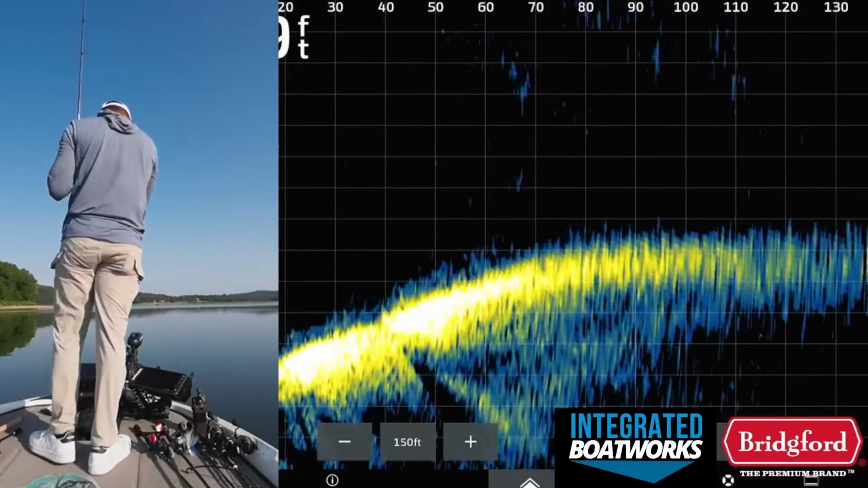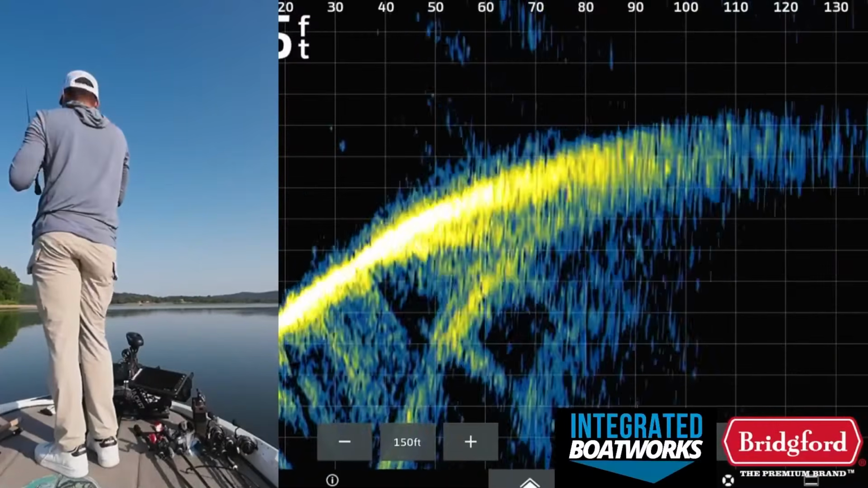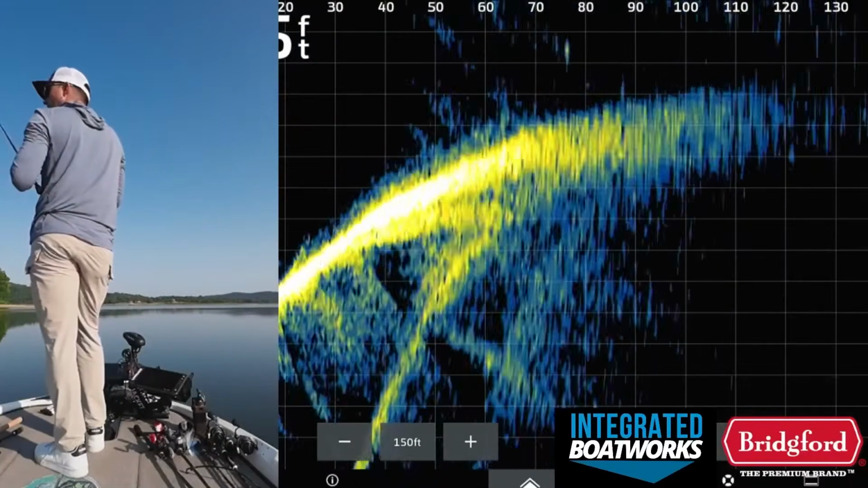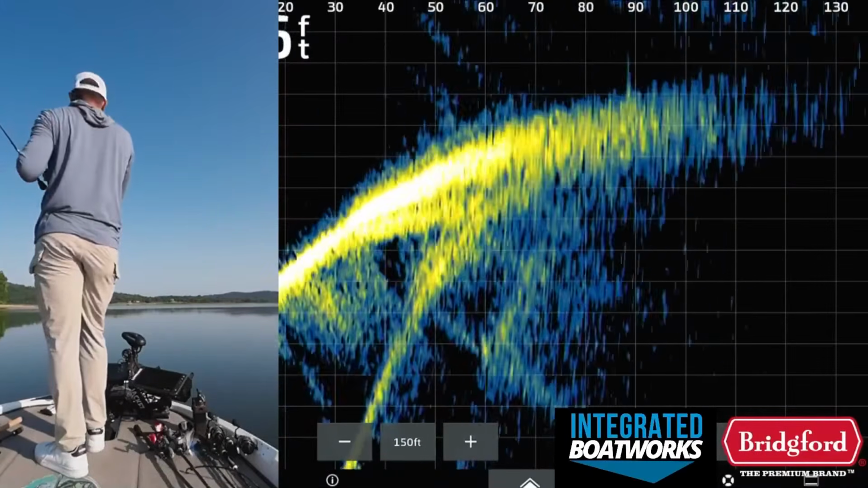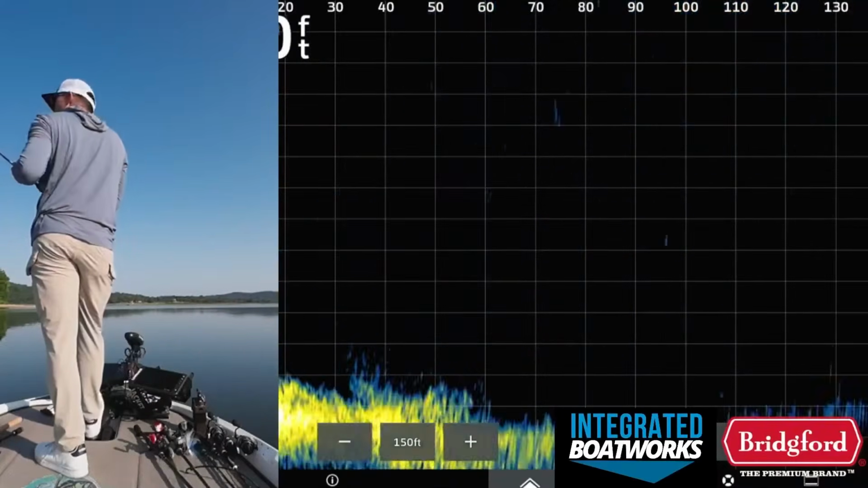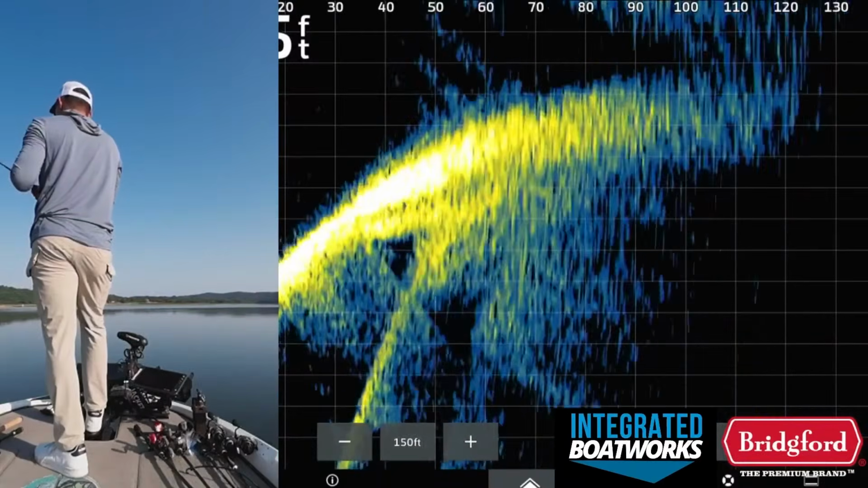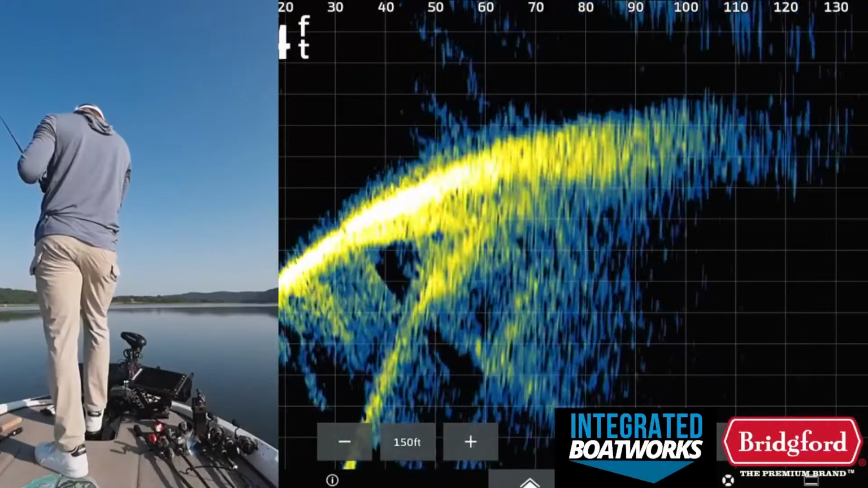I'm just going to bomb casts up on top of this point. It's real shallow up there, but oh, that busting there. Nice. Small fish though. There's definitely fish up there, real shallow. It's interesting. Real shallow.